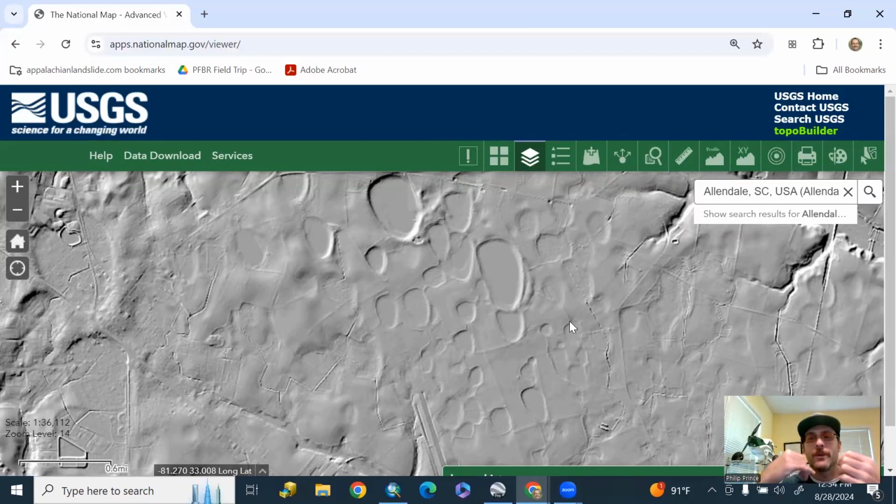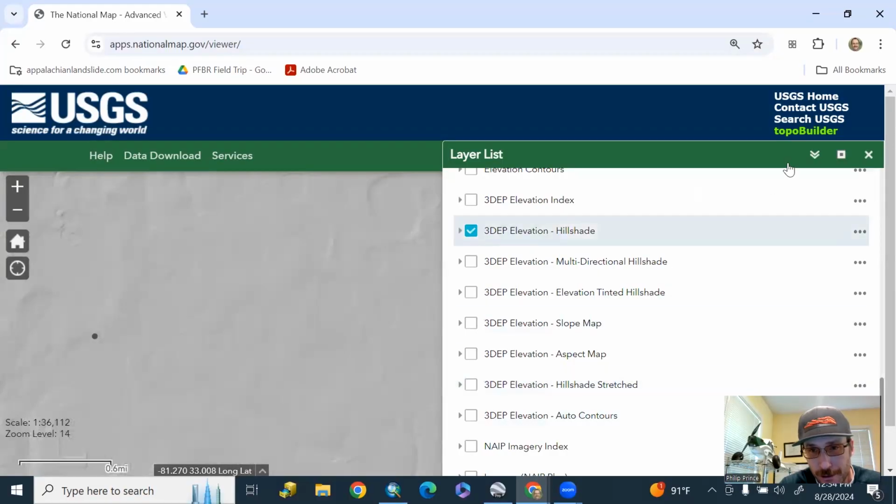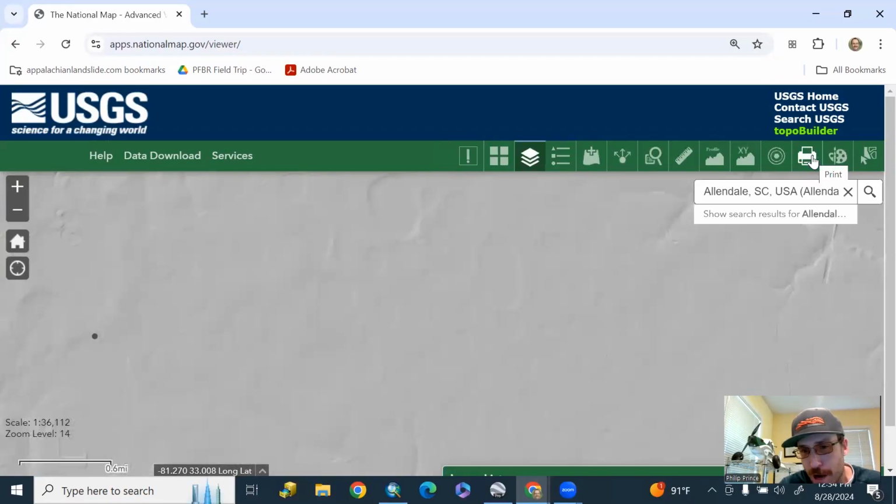Some people have problems with it inverting, like you can't tell what's high or low. And sometimes that does happen with the black and white here. If you zoom in and out, it tends to make that better. Now, what would this look like if you turned off the hillshade stretched and just turned on the regular hillshade? Not anything nearly so interesting. So being able to have the stretched versus the regular hillshade is pretty important, depending on where you want to explore with this tool.